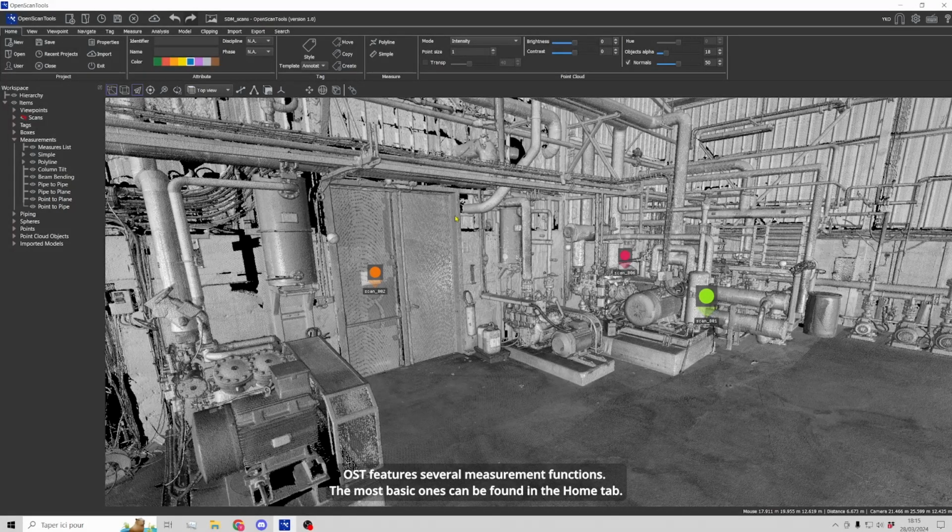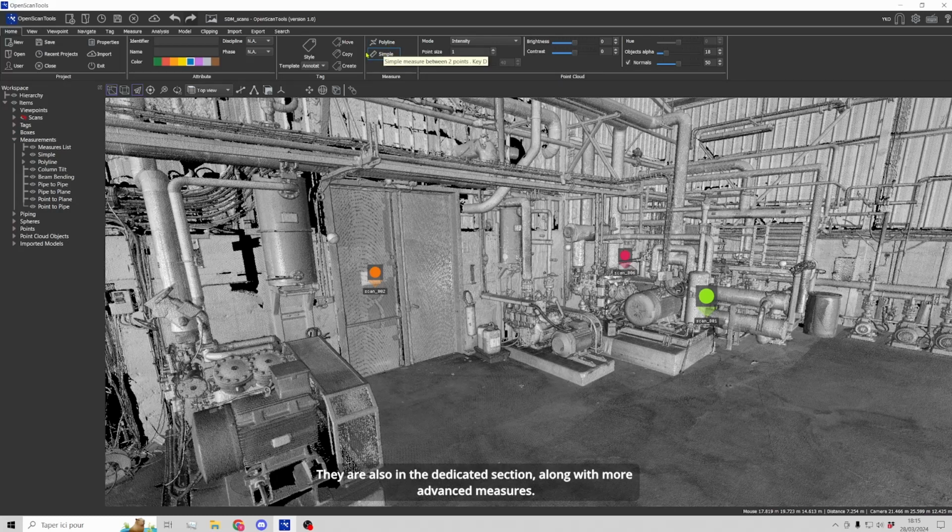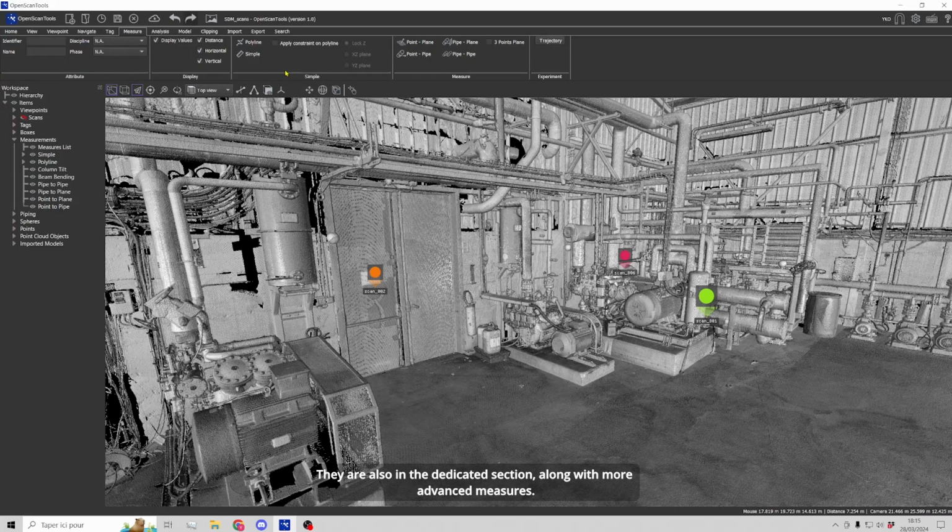OpenScanTools features several measurement functions. The most basic ones can be found in the Home tab. It includes single and polyline measurements. They are also in the dedicated section along with more advanced measures.